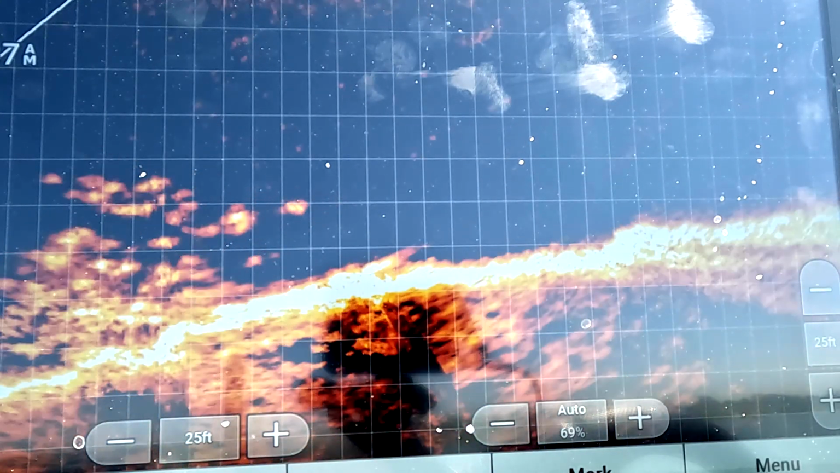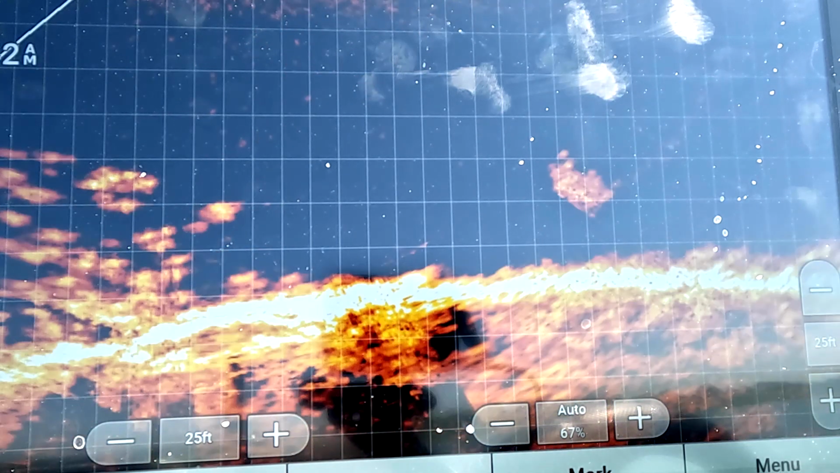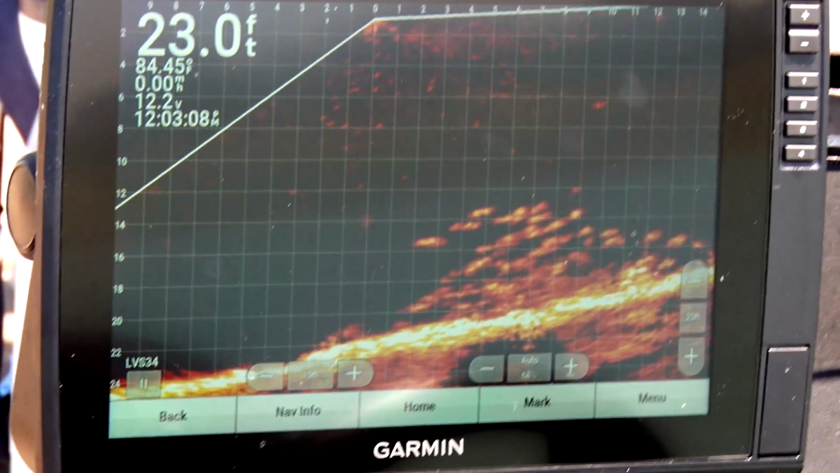You can see it. You put the trolling motor down and these fish know that you're there. You see how they react to your bait. You see how they change based on cloudy, sunny, windy, boat traffic, water color. There's so many different variables, and having LiveScope, you're able to see that pretty quickly.